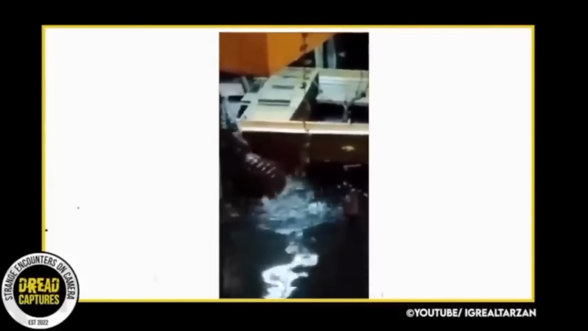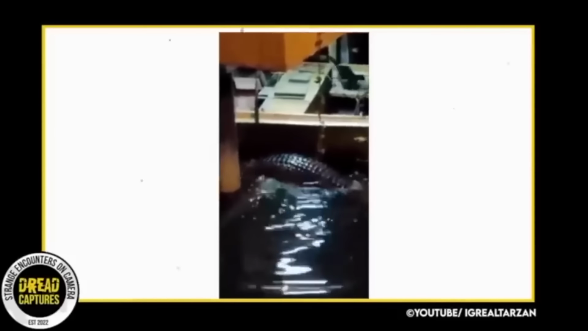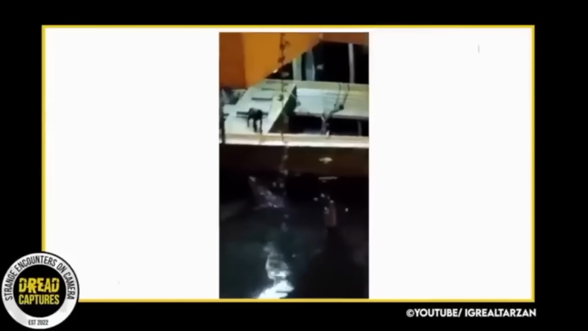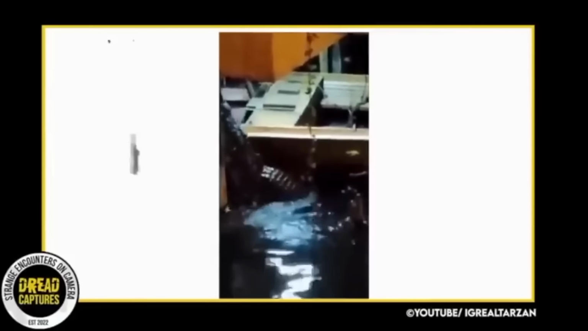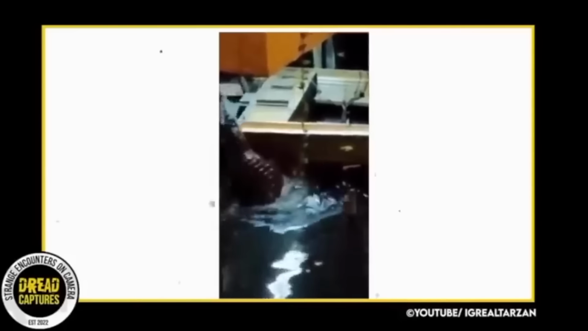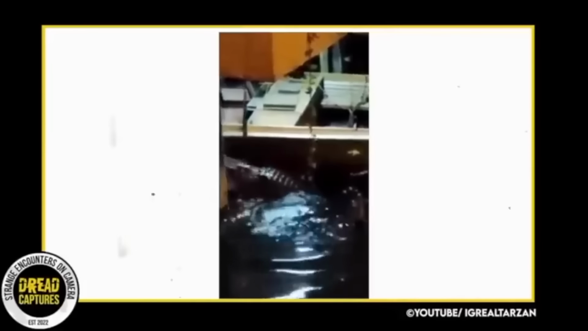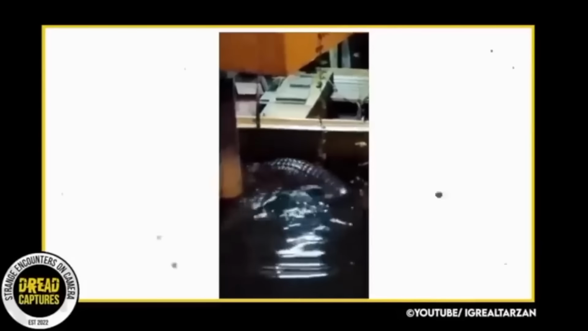This is just insane. It's a quick video, so I'll let you watch. It doesn't need much explanation, but that massive gator tries to snatch that sleeping cat off the side of the boat. Wow. Cats really are so impressive. Their agility alone makes them extraordinary. I mean, look, that gator is huge. Man, I'm glad that cat's okay. She was on her P's and Q's.